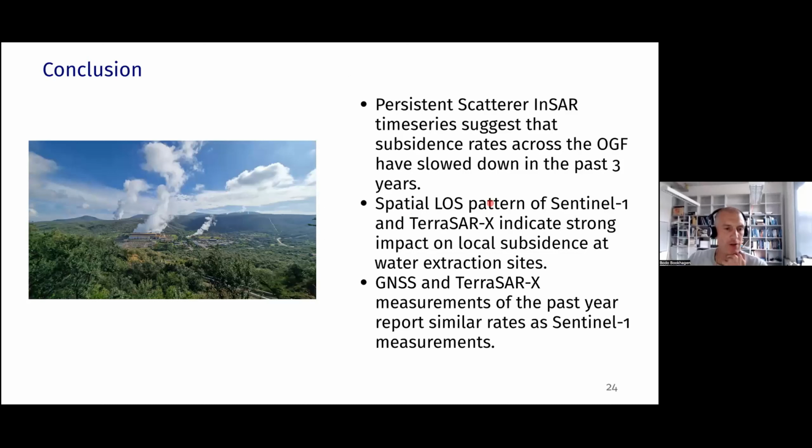The spatial line-of-sight pattern of Sentinel-1 and TerraSAR-X indicates strong impact on local subsidence at water extraction sites. Those were the red dots that I was showing earlier. So we can see very clearly where we have pumping sites and where a lot of excess water is being extracted, and the surface is responding with an increased subsidence rate.